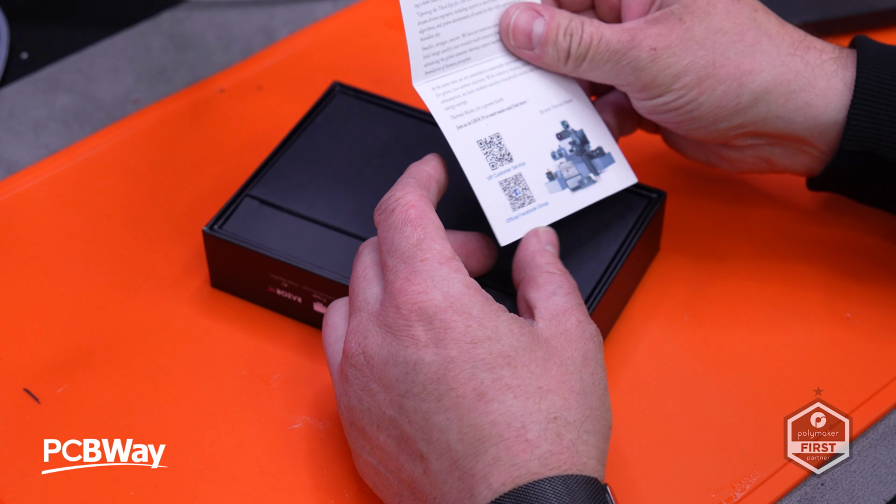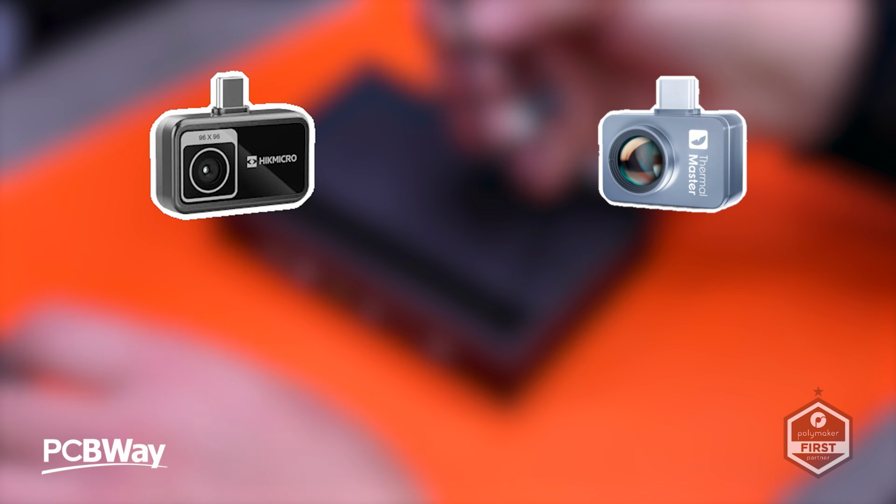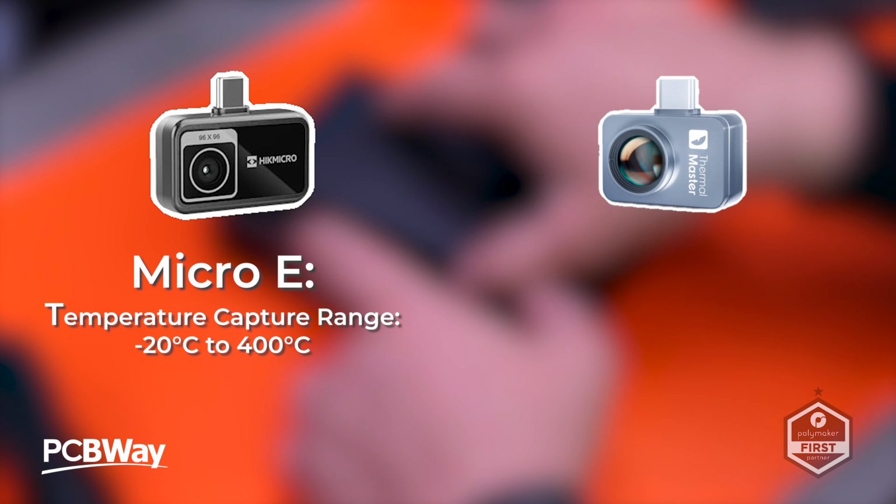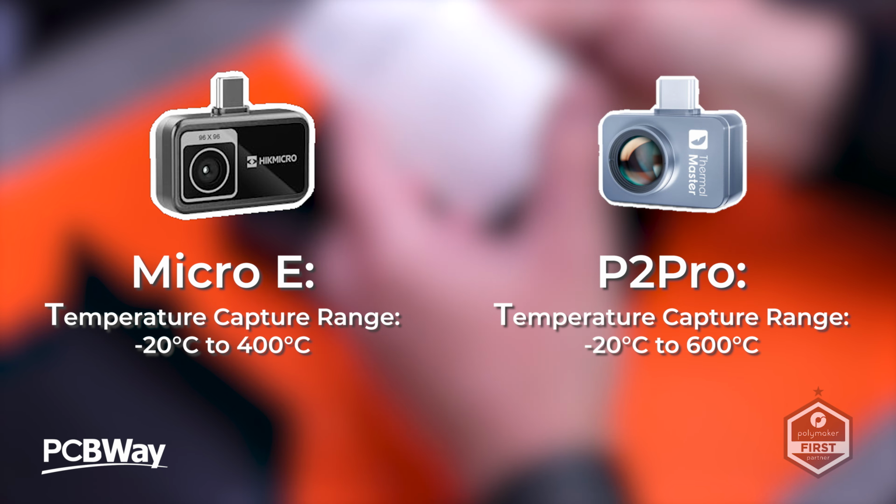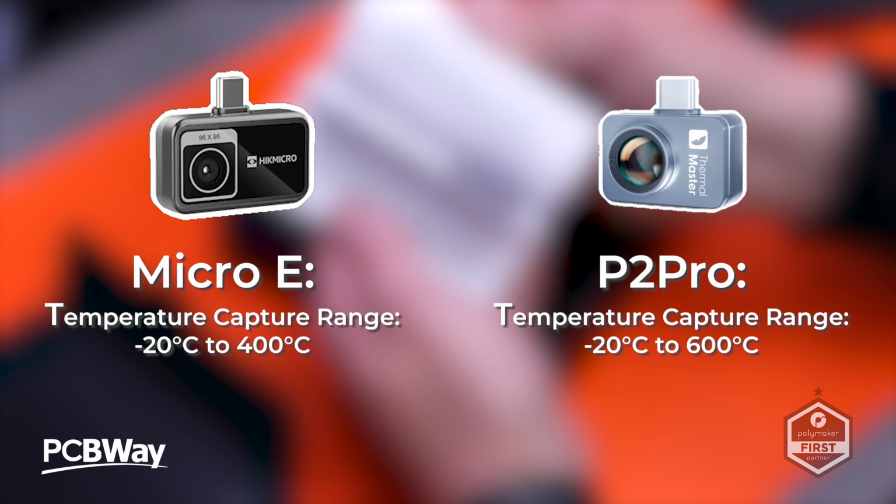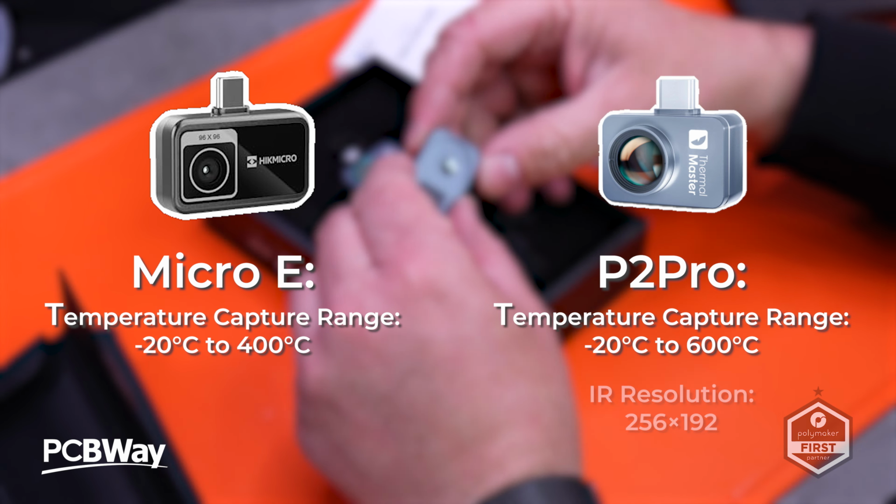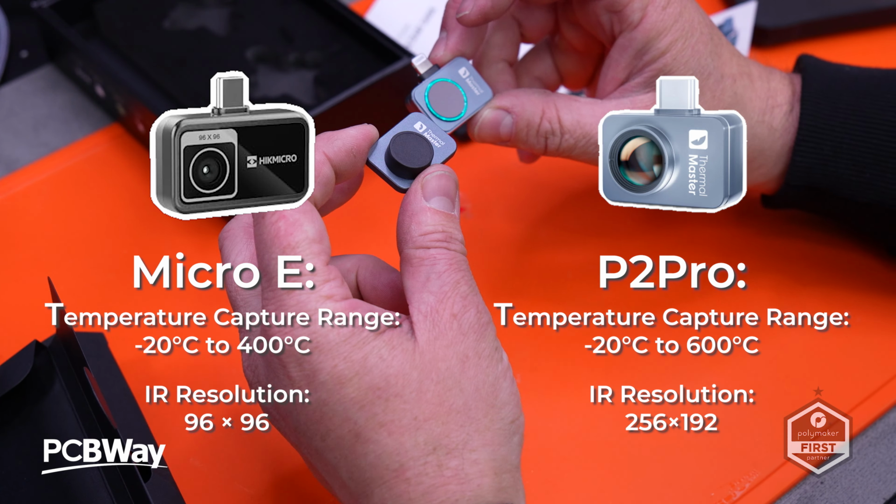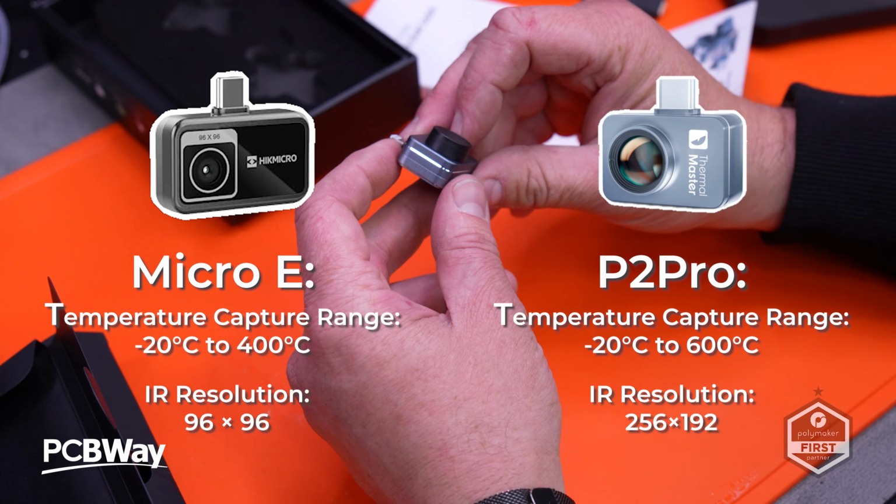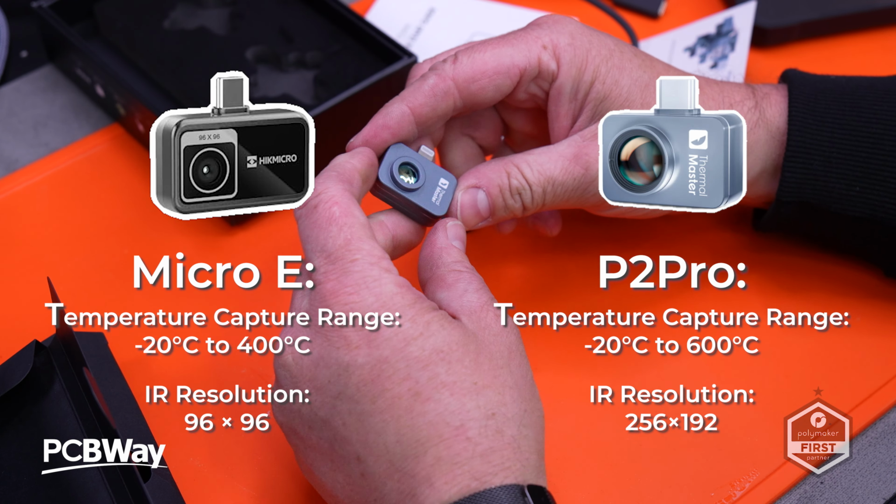They did actually ask if I would take a look at this and see how it compares to the HIC Micro E, which I reviewed before. And they are very similar, as a captured range of -20 to 400 degrees Celsius. The P2 Pro, though, of course, is -20 to 600 degrees, with a temperature range of 1.5 degree accuracy and a super IR resolution of 256 by 192, whereas the Micro E was 96 by 96.